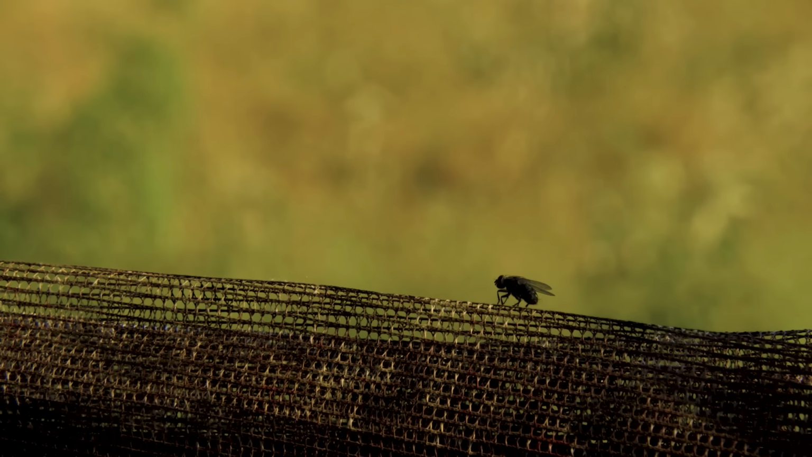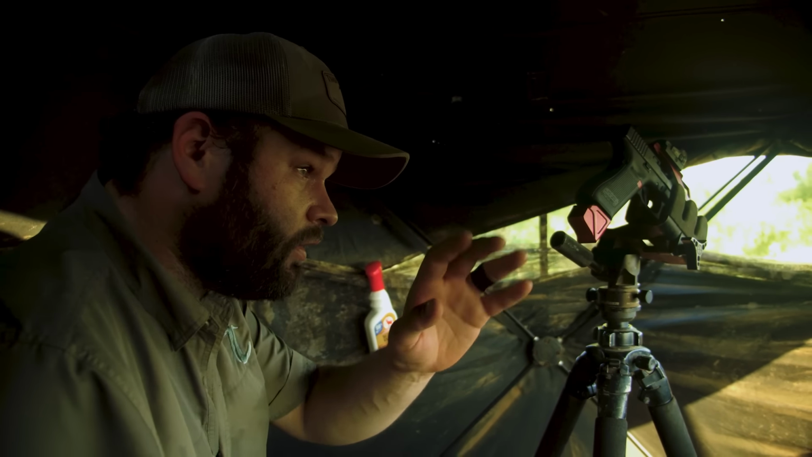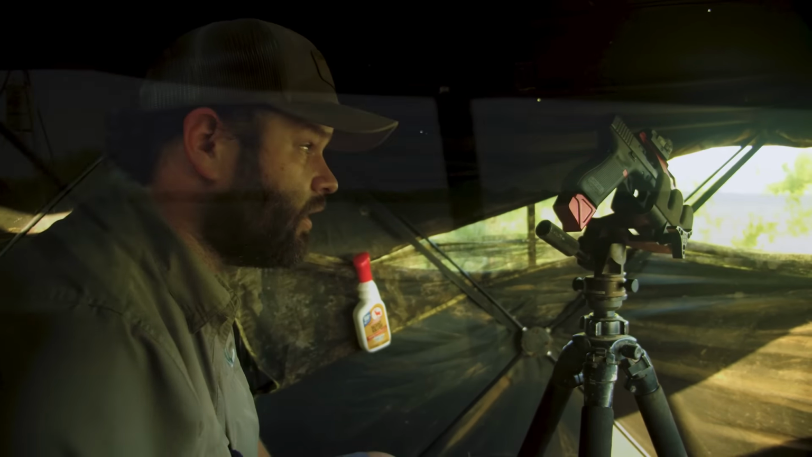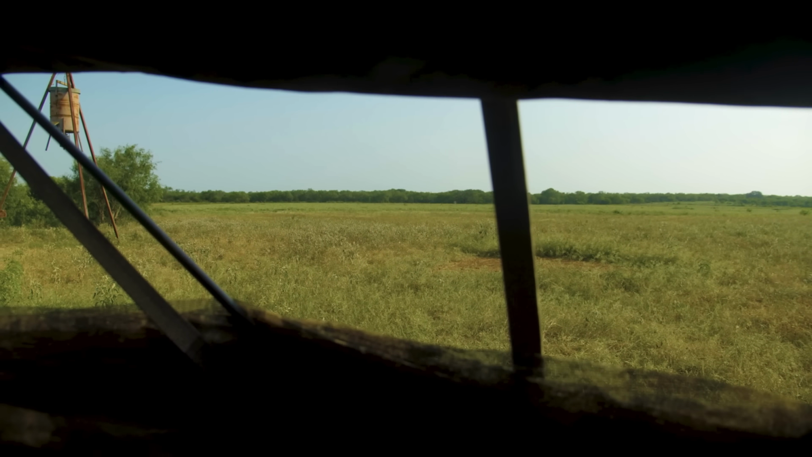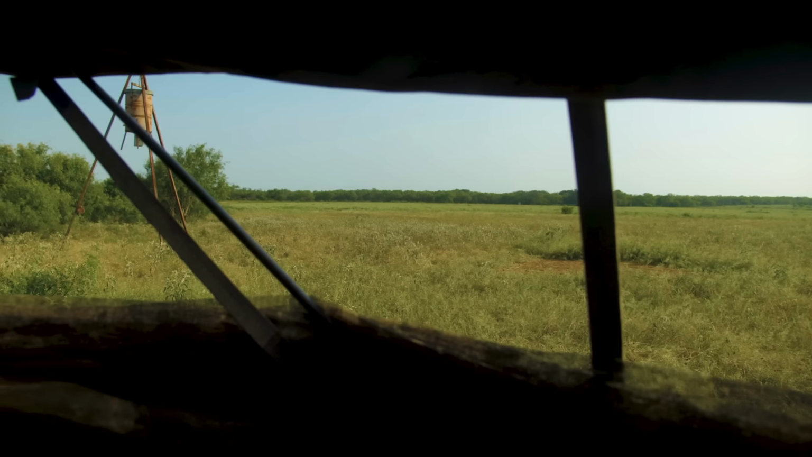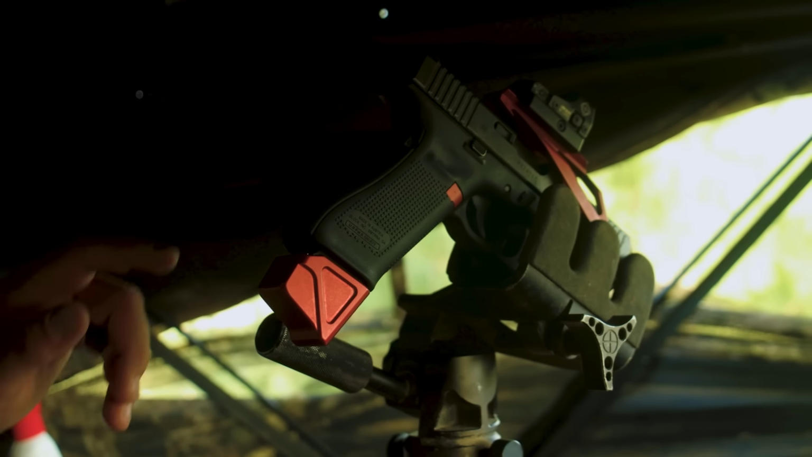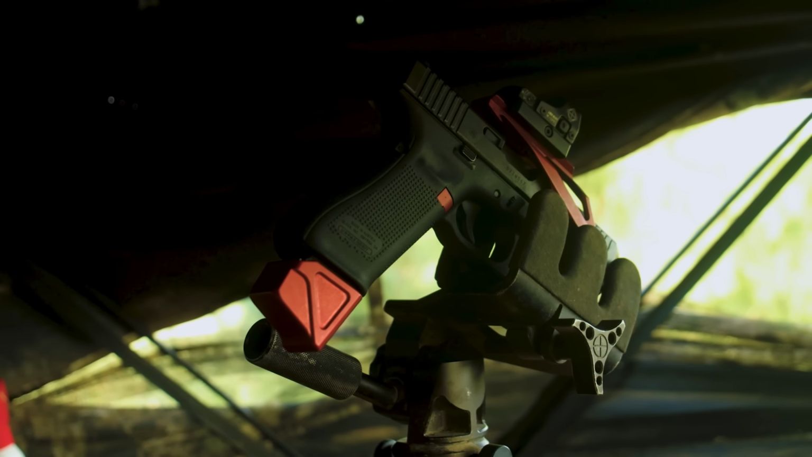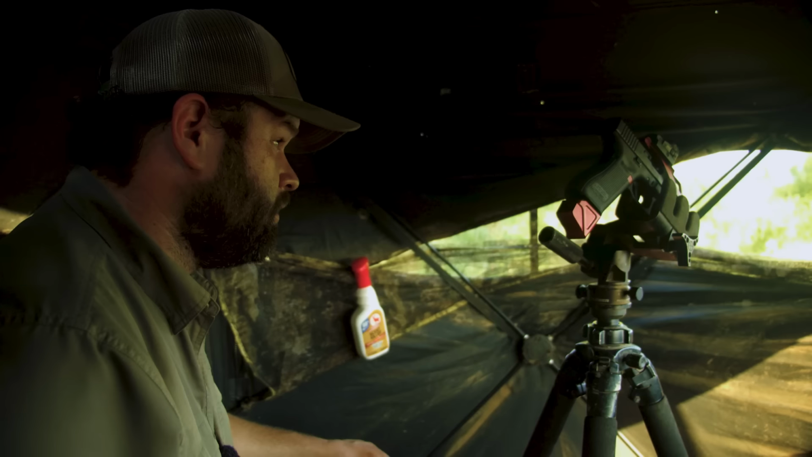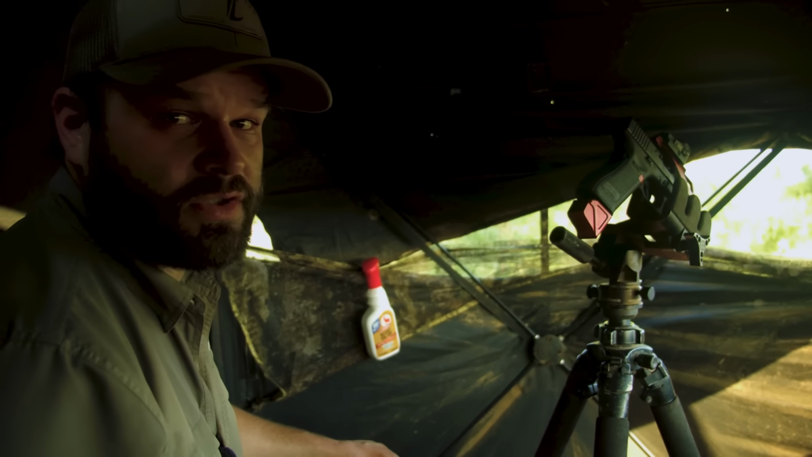So we're in a new spot this evening. It looks a little bit different. It's a lot more open. We can see from right here several hundred yards. One thing that hasn't changed, it's still hot. It's over 100 degrees. We're just out here baking. But we have the 40 cal clock here set up. We'll just sit here and bake and wait. And this evening should be real good.